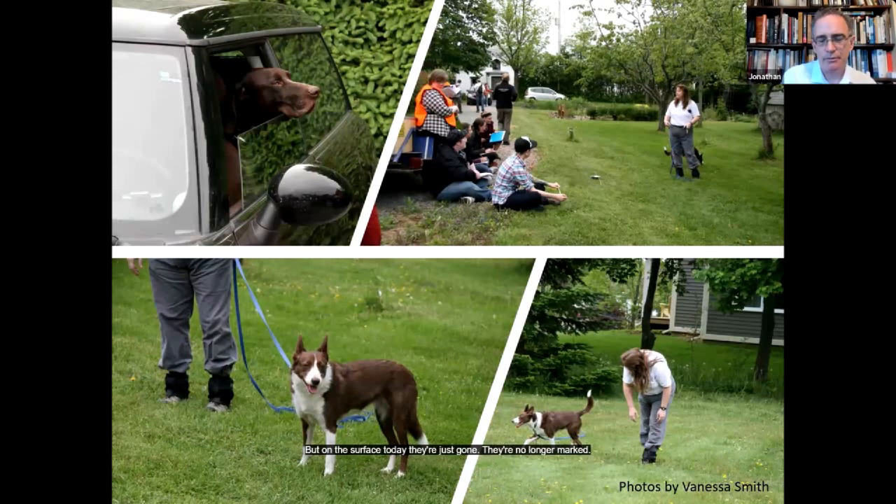Now, there's a lot of information about the locations of these graves, which we can discern from historical records, but on the surface today, they're just gone. They're no longer marked. The sites are no longer remembered. So part of the research that we've been doing in recent years has been trying to determine the location of this mass grave.